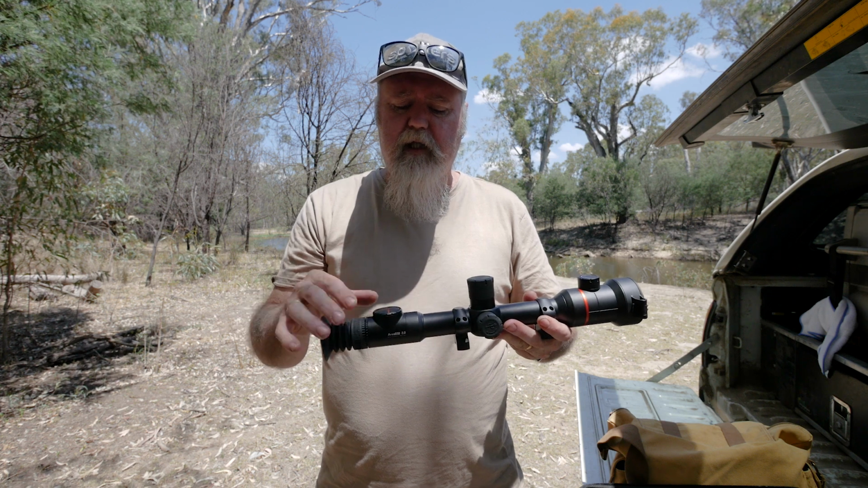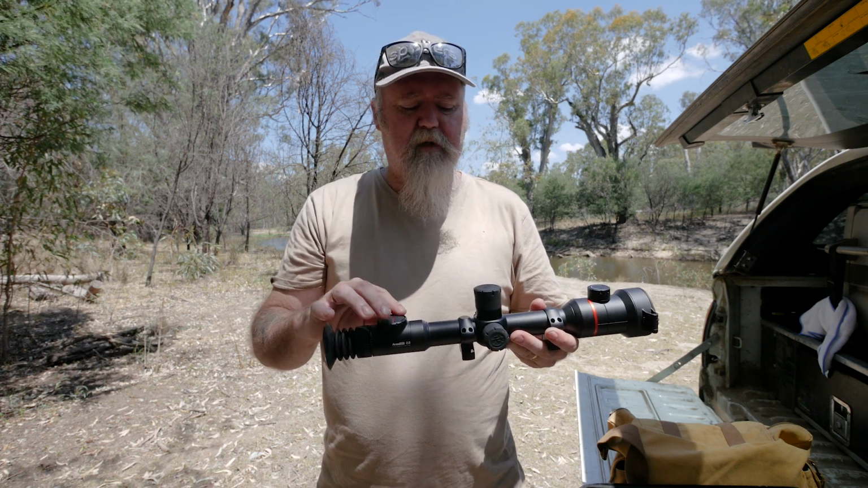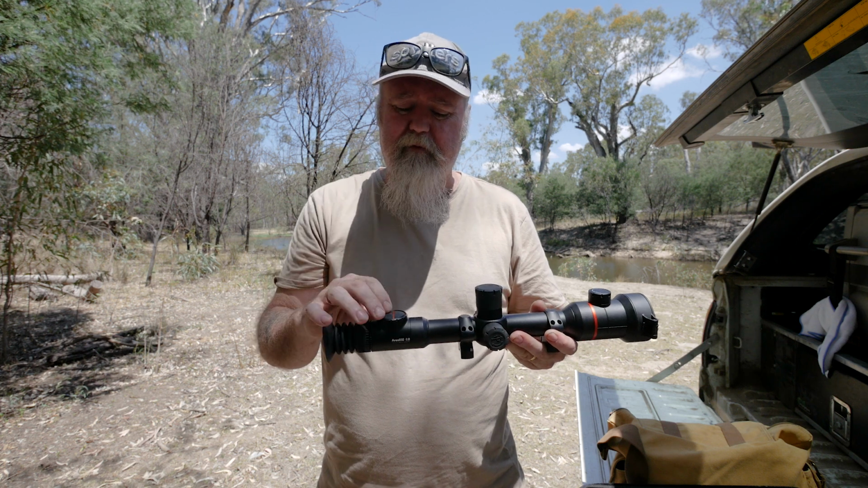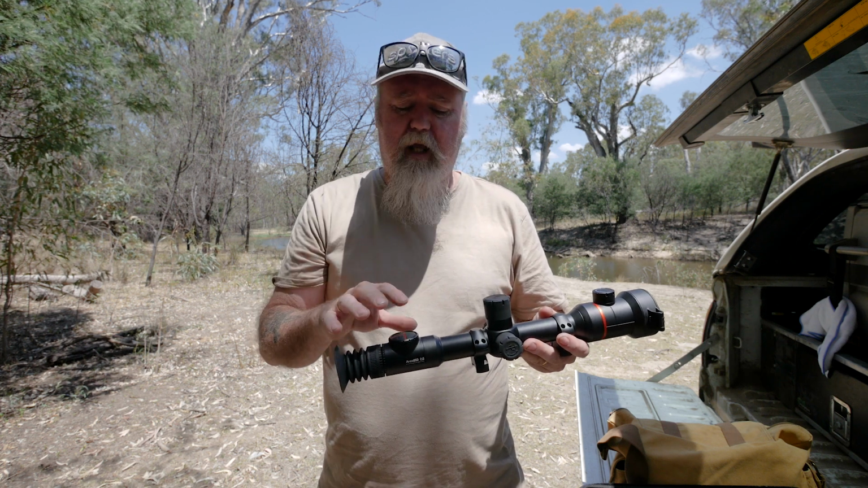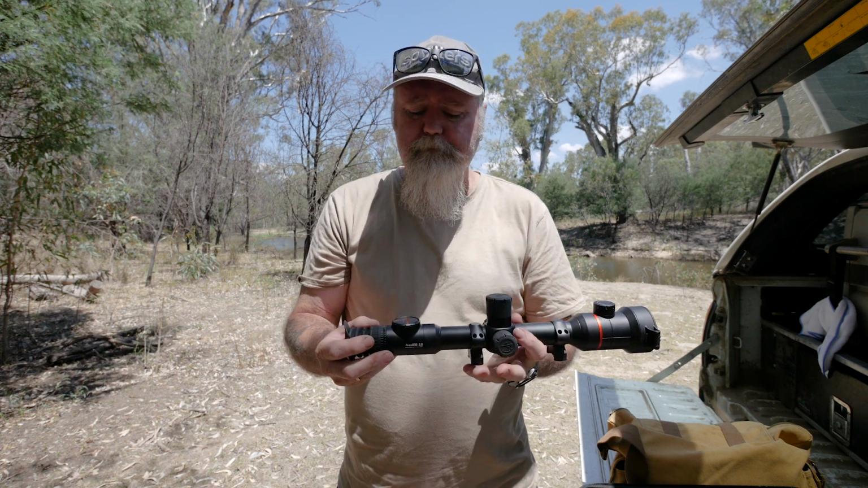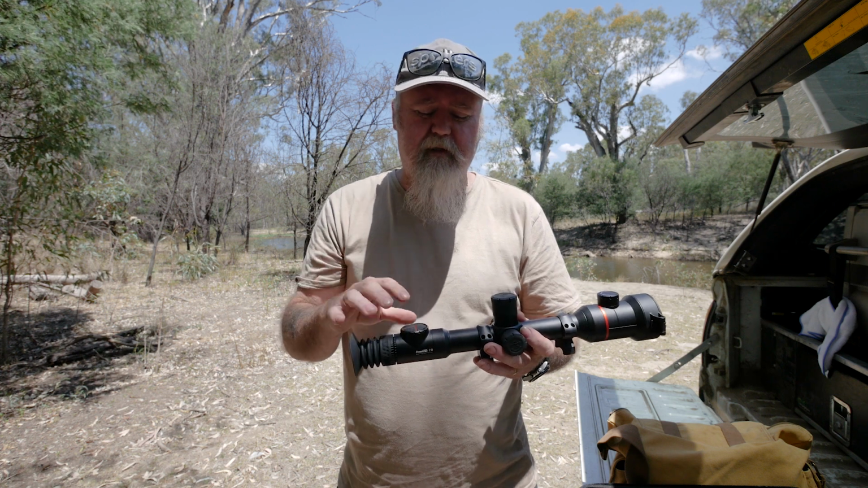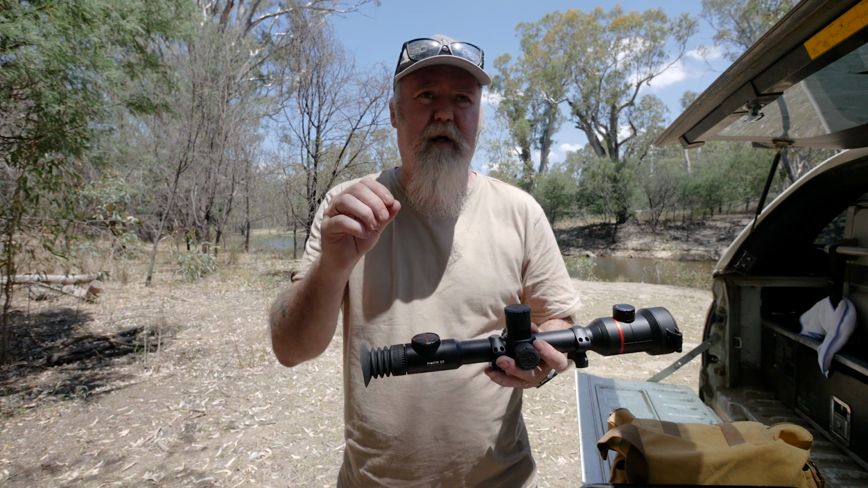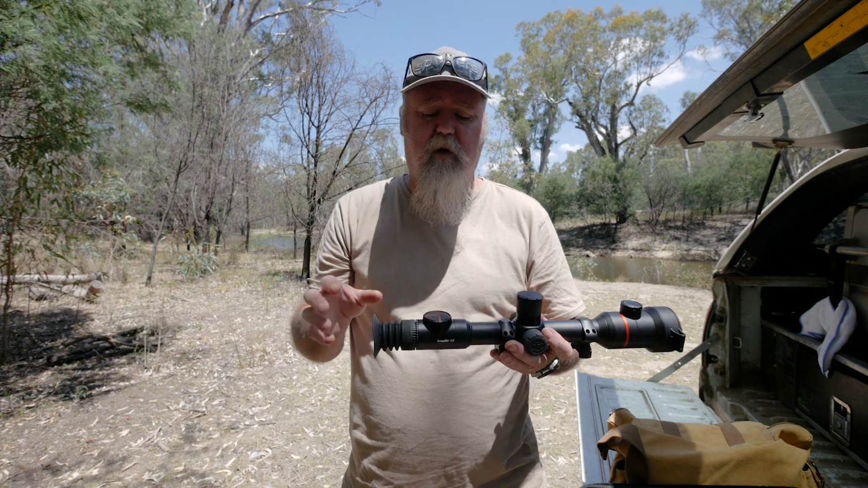Buttons, I like the button layout. They aren't perfect as in where they sit up high, but after a couple of uses, you find what you need to do quite easily in the dark, and the button access is a well laid out system. The startup time is super fast. They say 3 seconds. You push the button, there's a slight pause, the screen comes on, and within 3 seconds it's on.